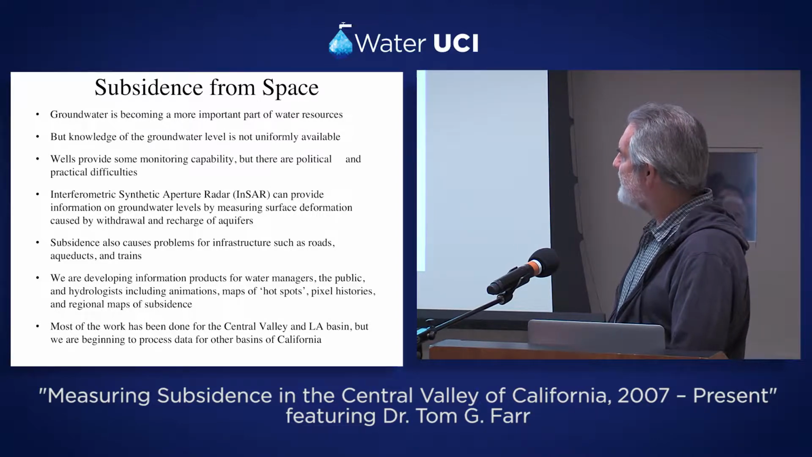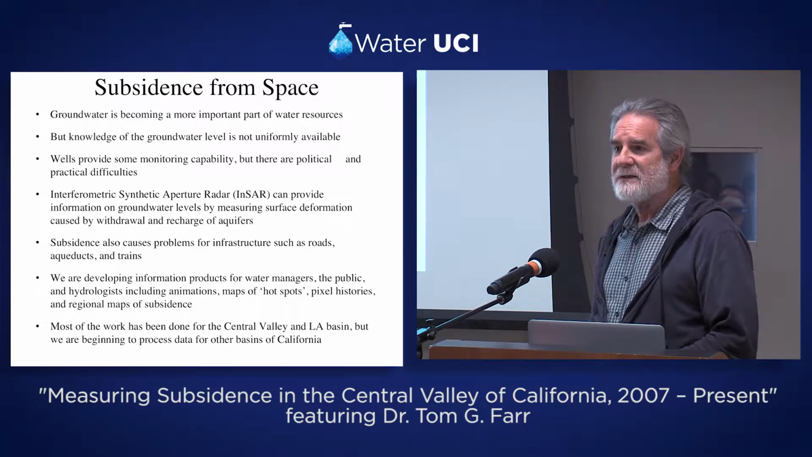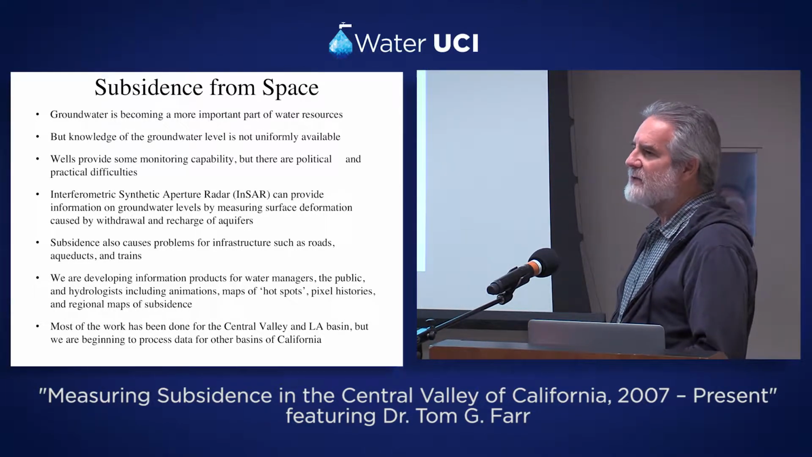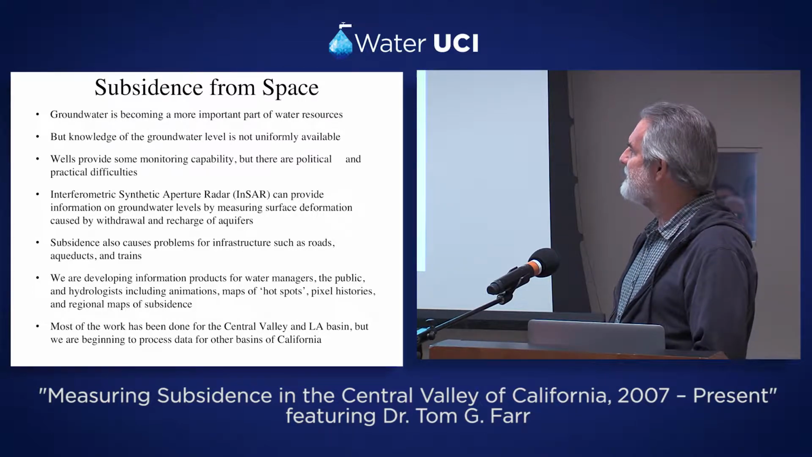And I'll mainly talk about the Central Valley here, but recently the DWR has asked us to basically cover the whole state and start looking at subsidence in other areas. We know there's subsidence in Antelope Valley, for example, and other places. So we'll be starting to focus on those areas as well.